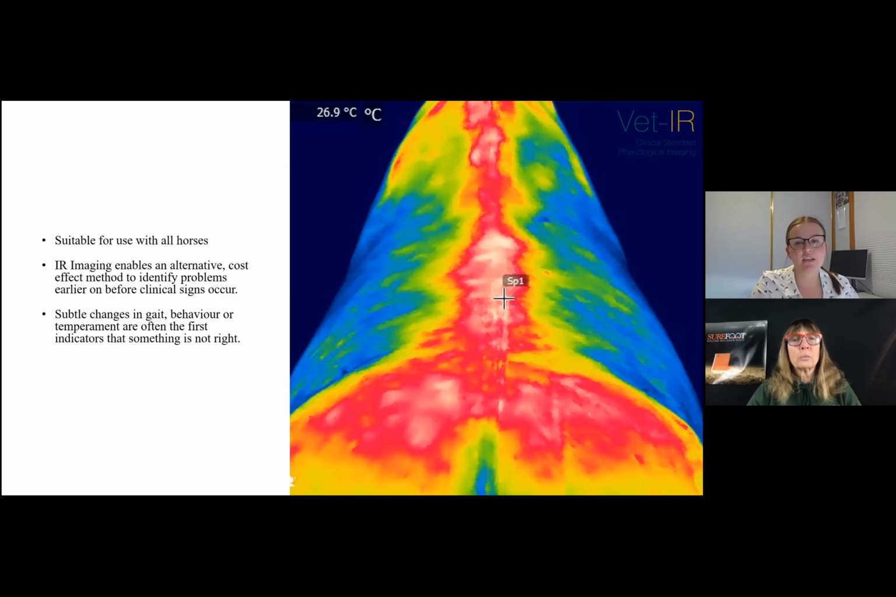Subtle changes in gait, behavior, or temperament are often the first indicators that something's wrong or not quite right. For example, horses that start kicking up, rearing, change in movement pattern, not wanting to go forward, or just a general change in attitude. Also, horses that have passed traditional lameness veterinarian workups but are still not quite right.